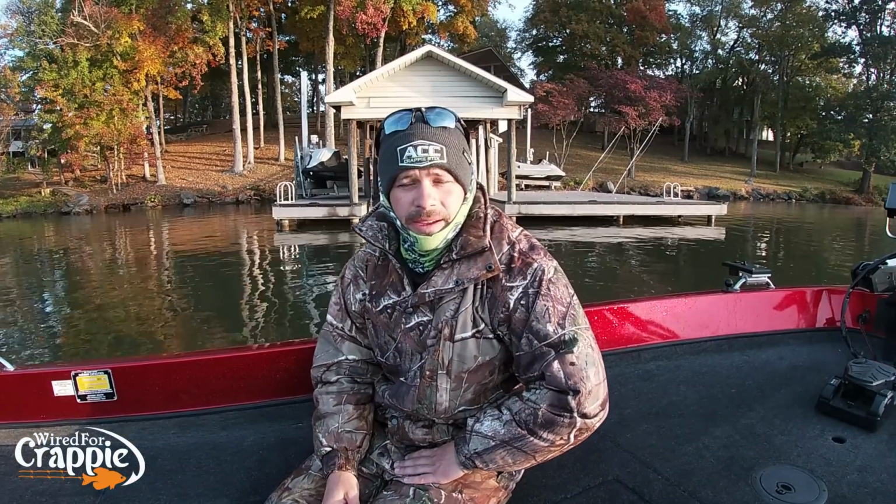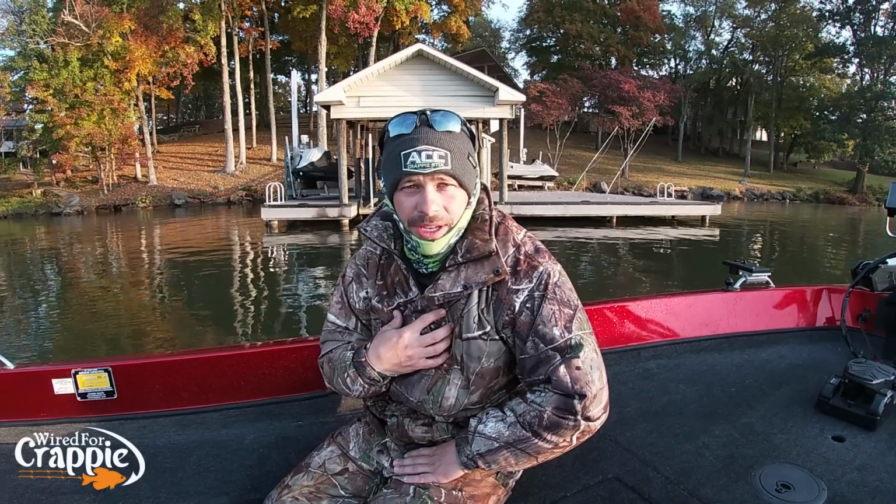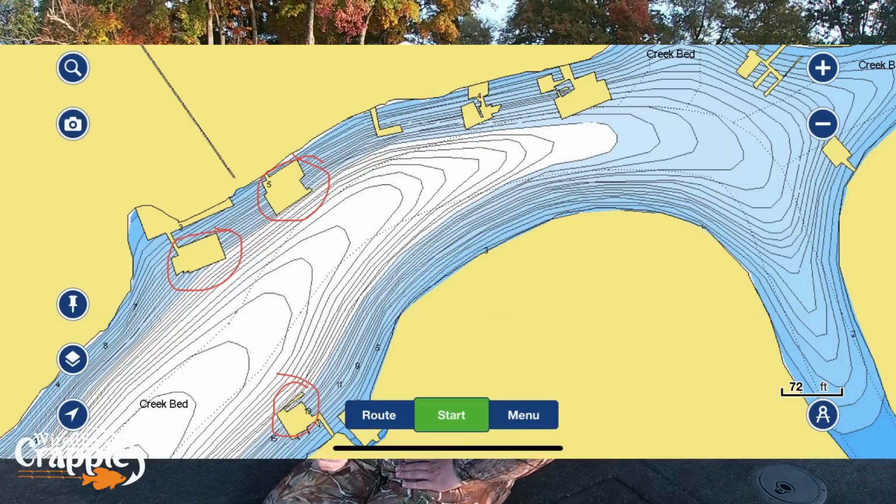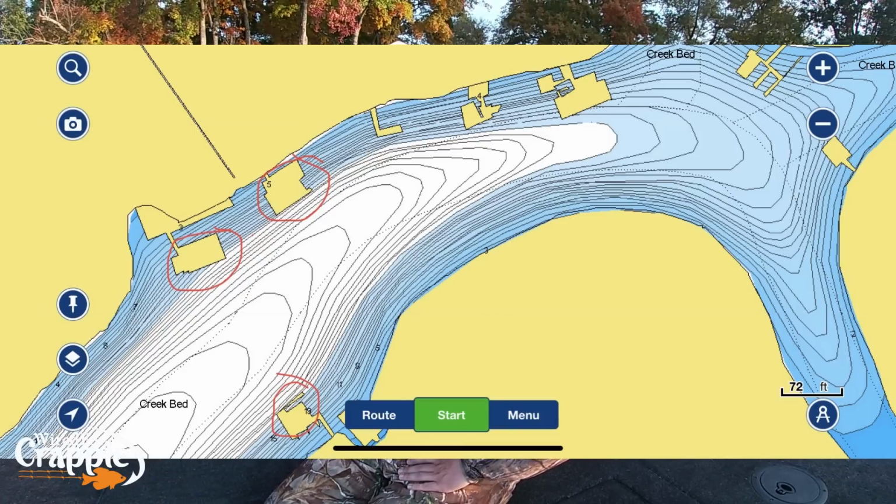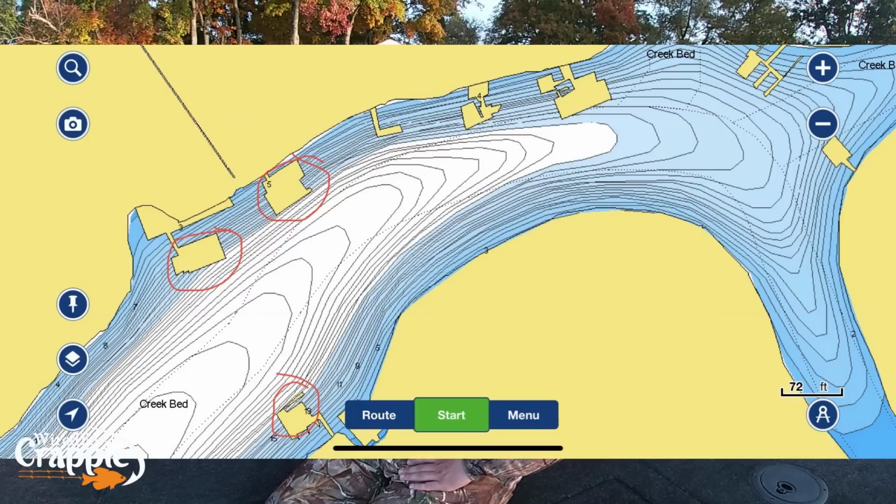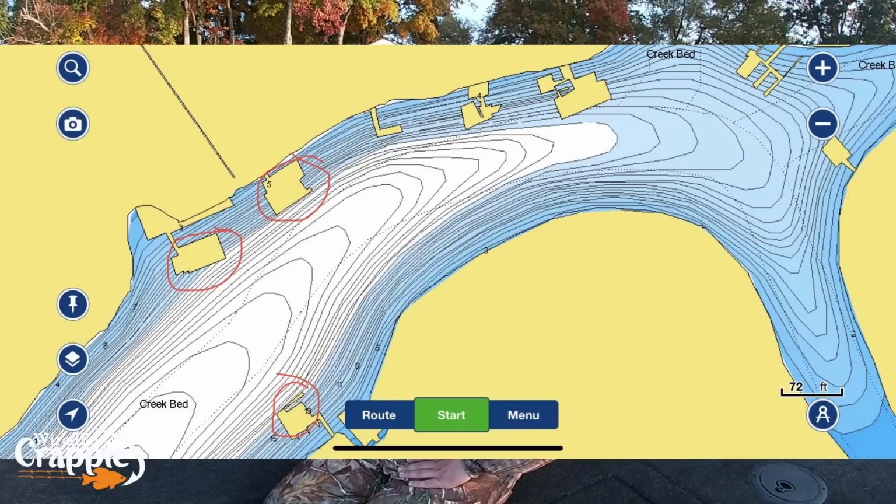So a lot of you guys are going to ask the question, okay, Matt, how do I know which docks to fish? Well, it's real simple. I use my Navionics, which I'm going to show you guys a picture of now. What I do is identify those docks on Navionics. As you can see here, we've got docks in a creek. So if you look at these docks, it's real simple. You want to start in a creek.